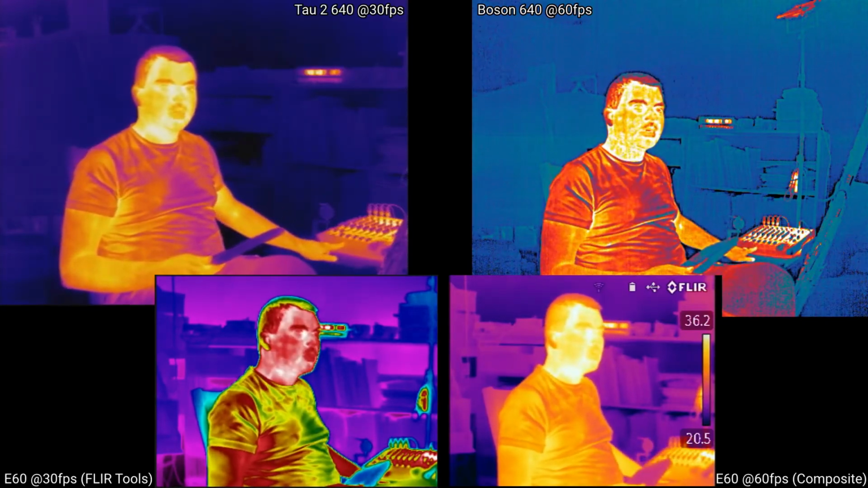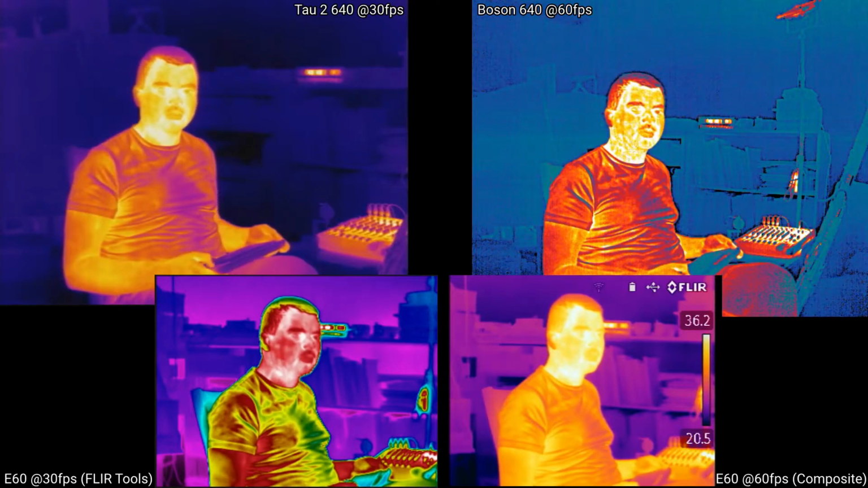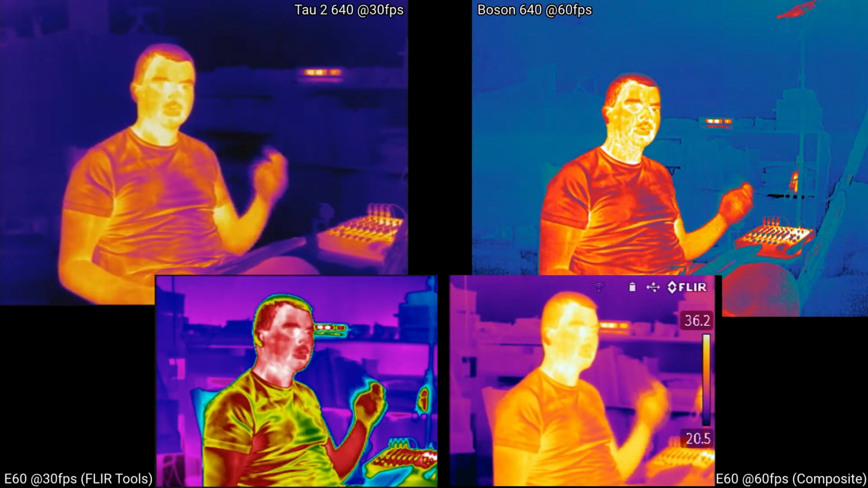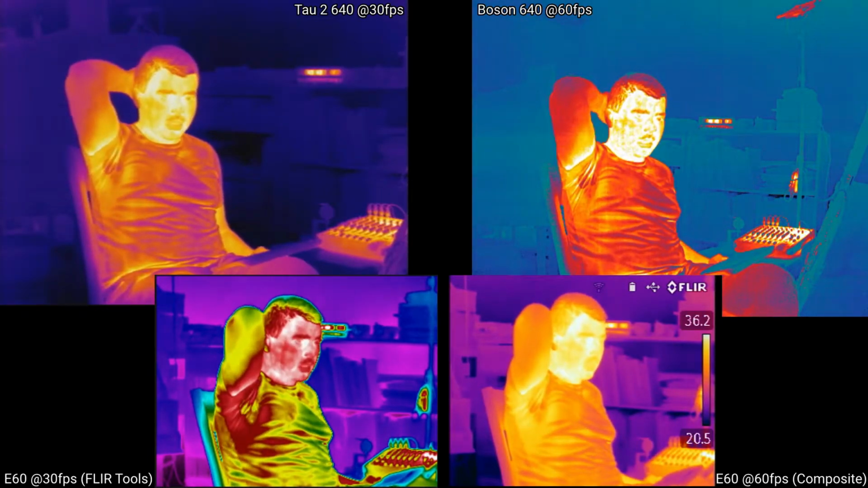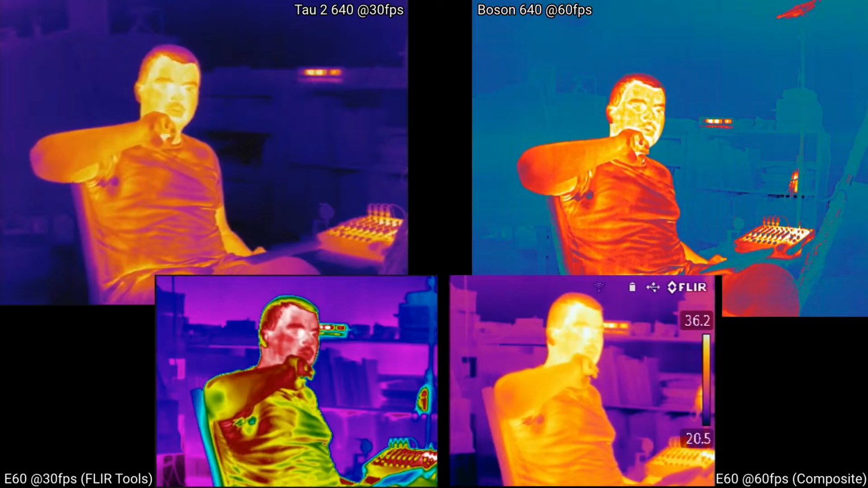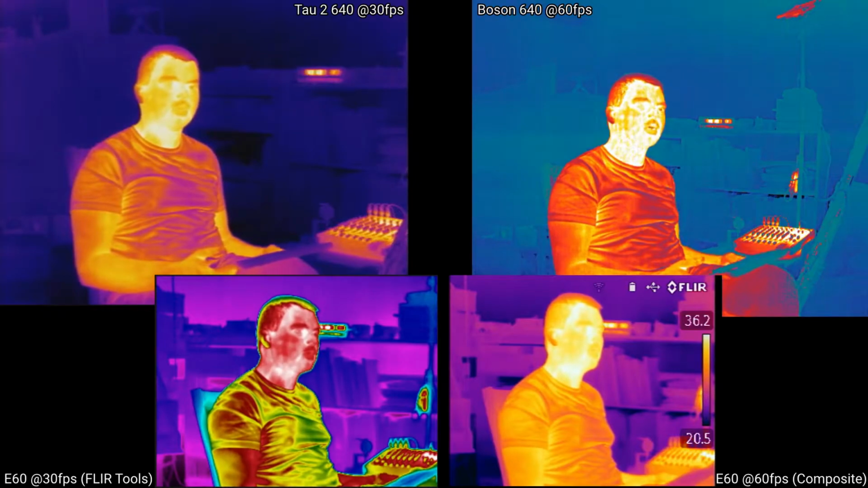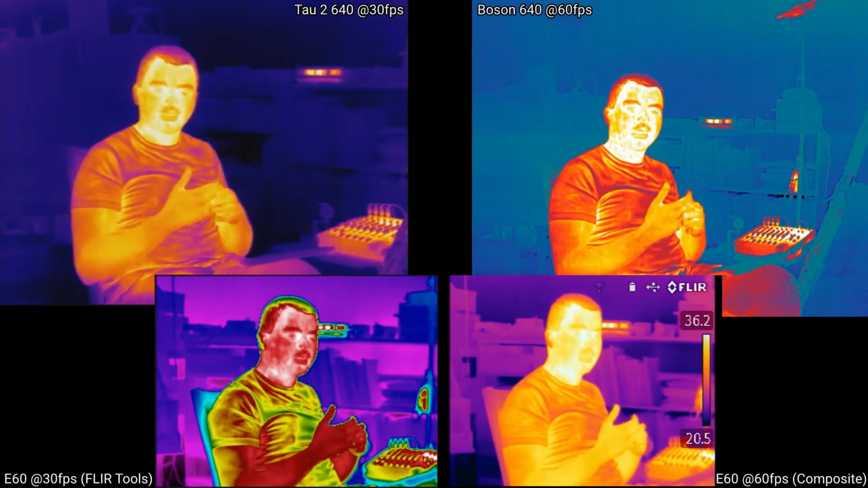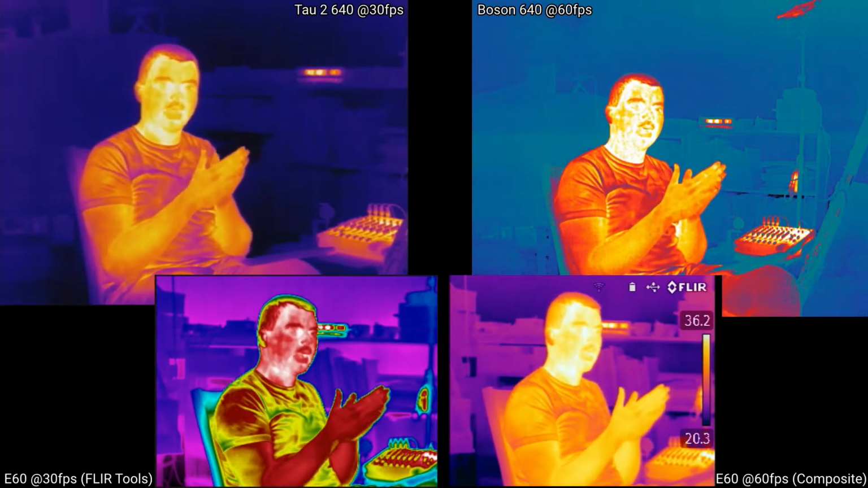My mixer here, you can tell where the sliders are, you can tell where the cables are. It's almost a little overdone on the Boson though, because you can see so much detail to that image, and I think it effectively makes it look like a higher resolution imager. You can actually see here that the Boson is a little taller than the Tau 2. They actually have the same size sensor. They're very different sensors, but the same size sensor. They're both 640 by 512. But because of this digital enhancement effect, you can make it look like it's a higher resolution, a higher detail one.